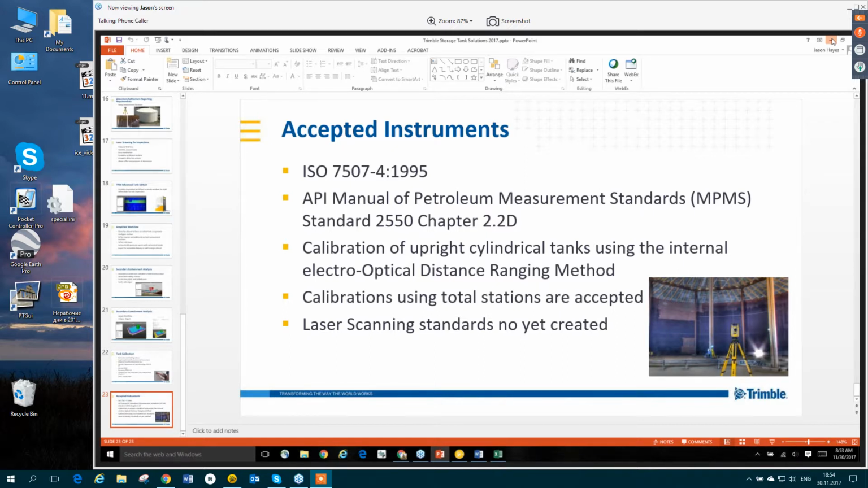Okay, so there's a question about verticality. Is it absolute or relative to the reference for a vertical plane? I don't know the best way to answer that, but with the verticality, basically what we're doing is we're taking the verticality from the instrument.